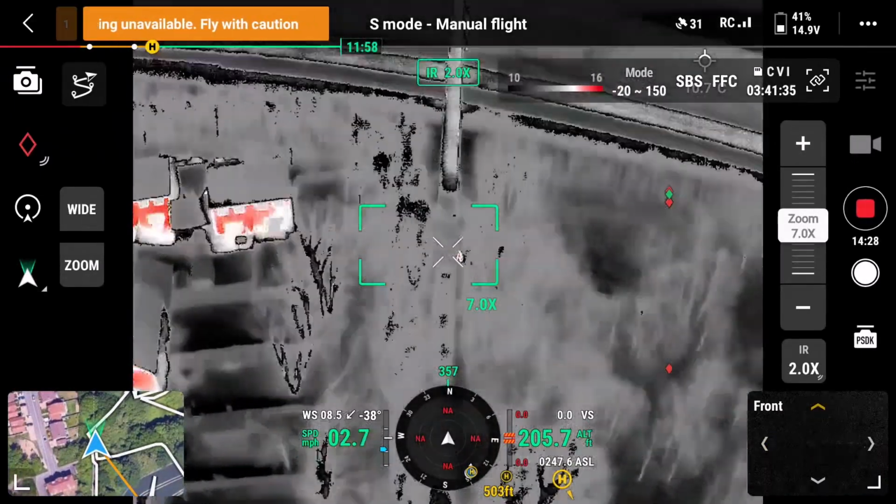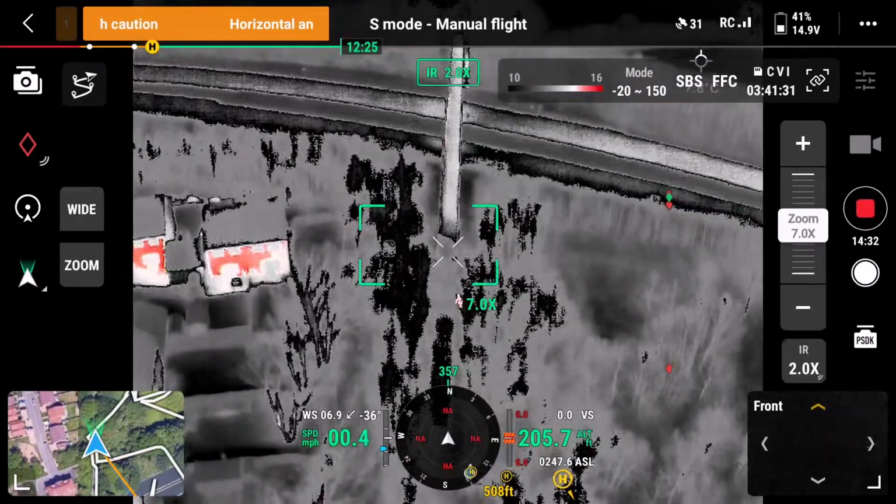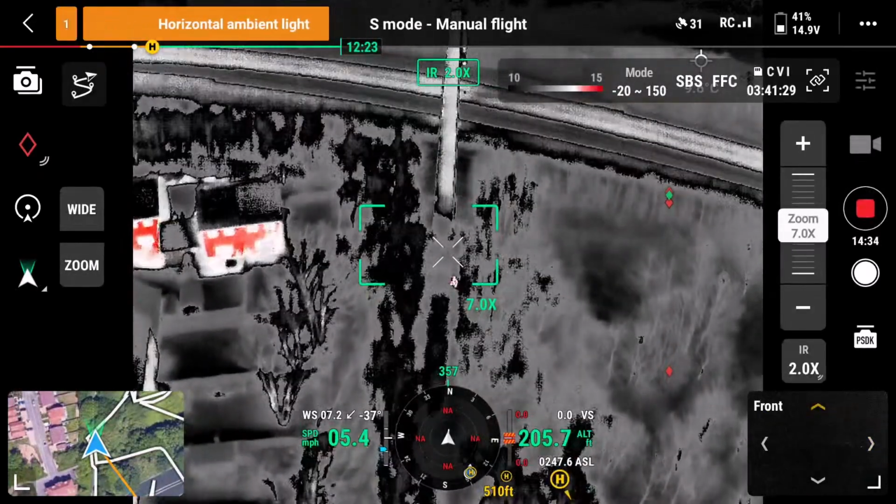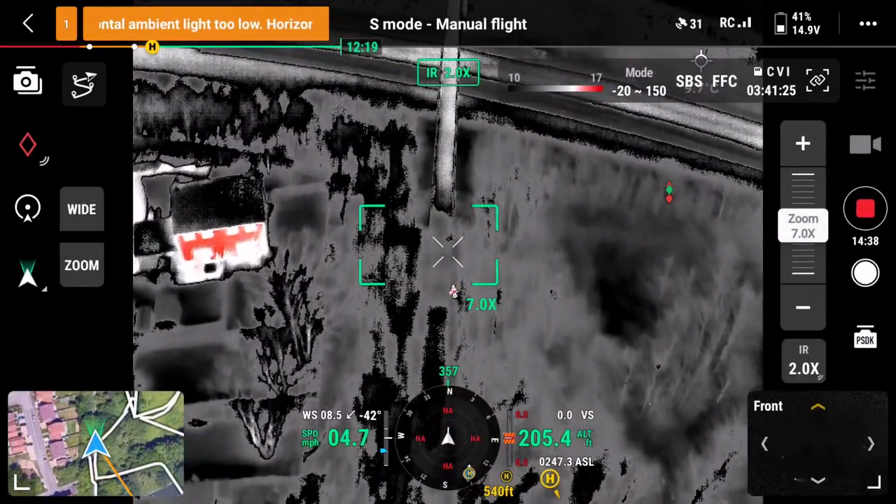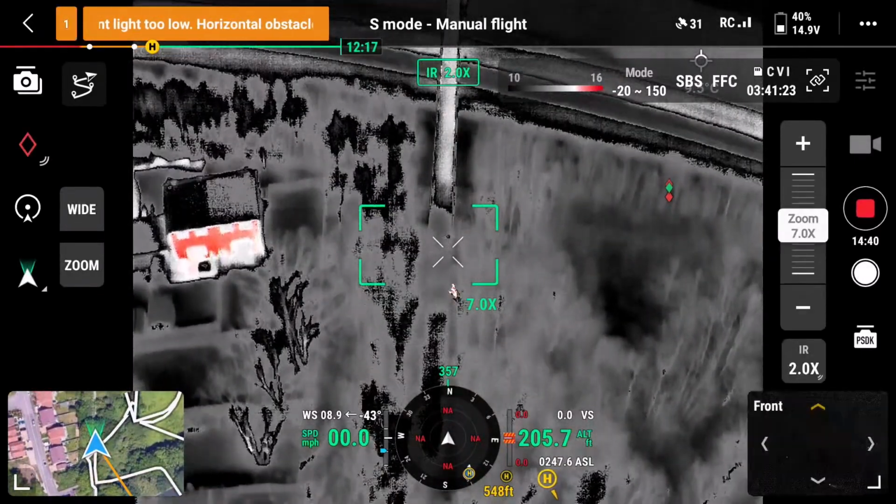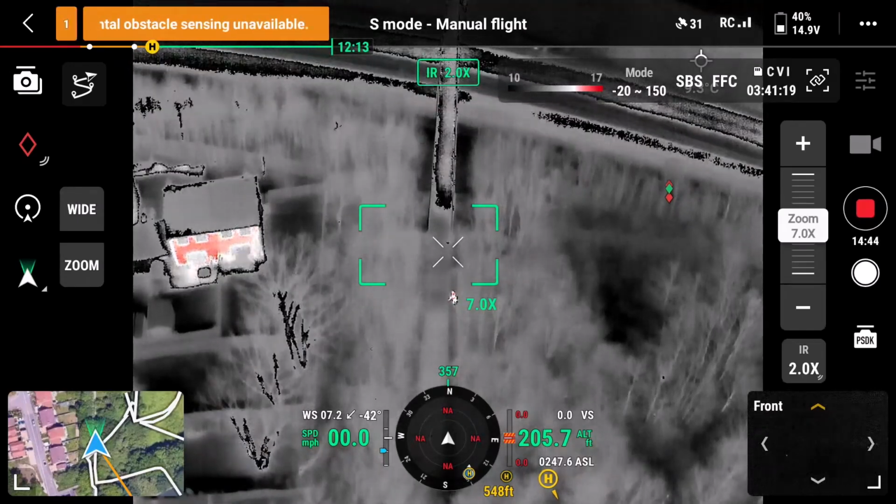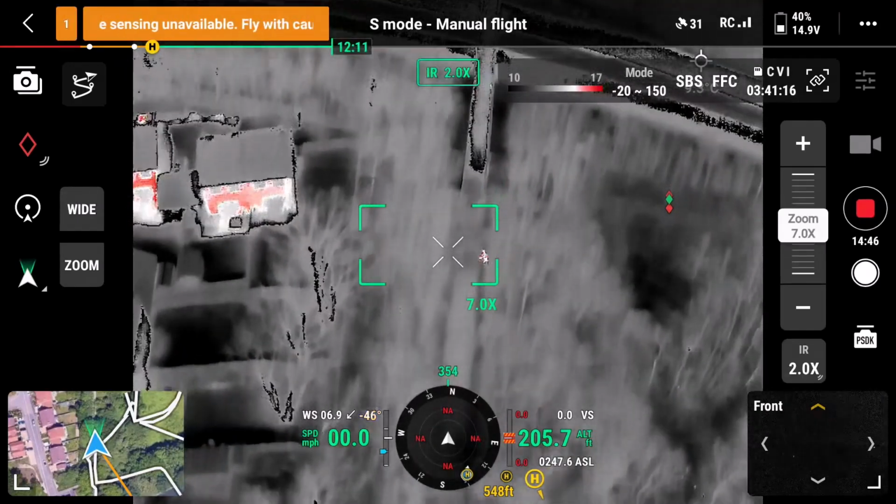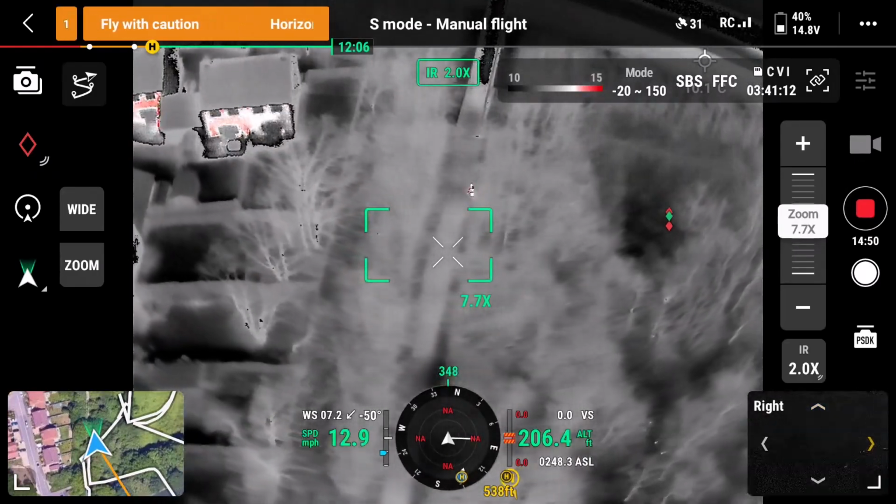What's that just behind them on the bridge? Right. What's in there as well? Is that a bird?